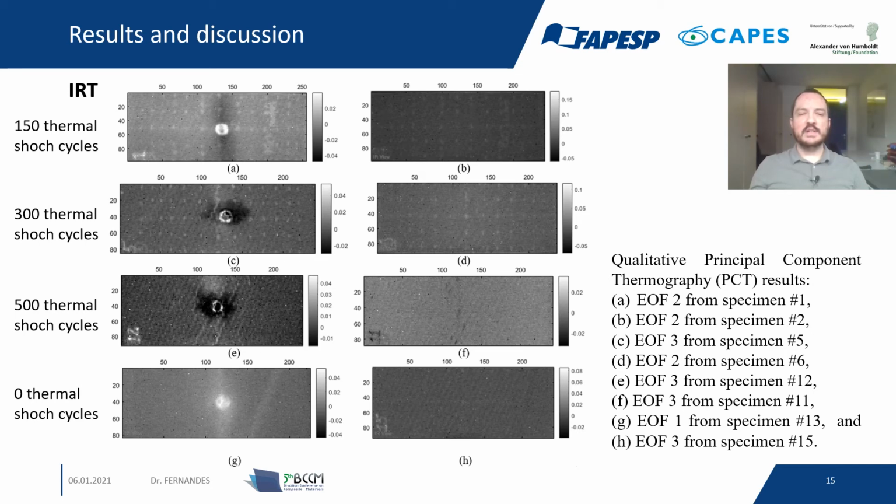We are showing here the best component, which brings more details. Here in the first row we have the 150 thermal cycle, second the 300, the 500 and the 0.